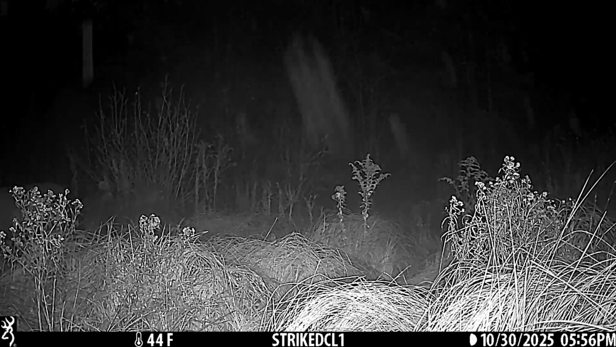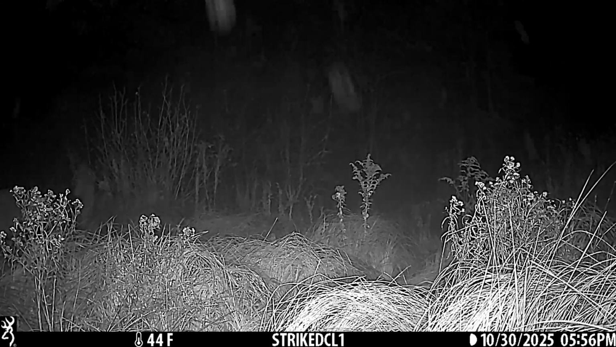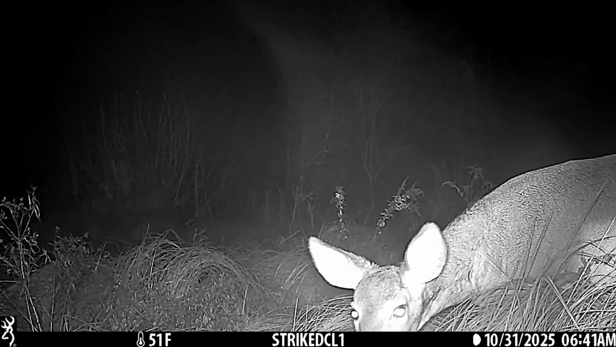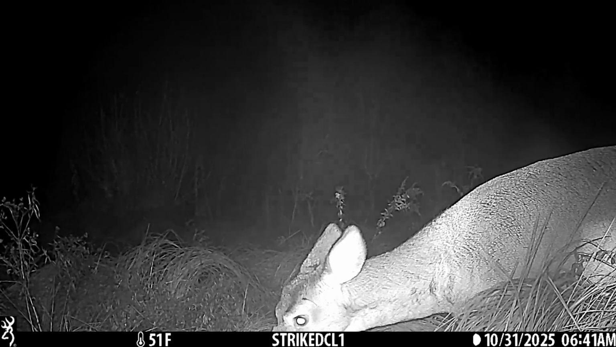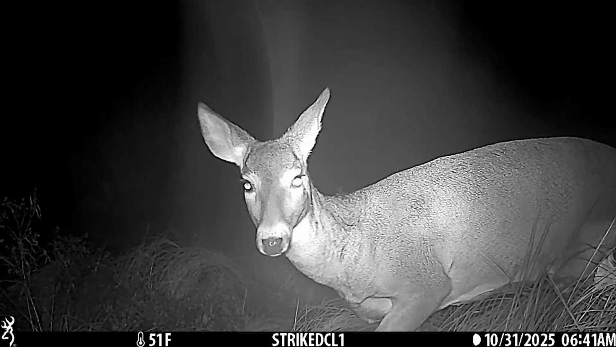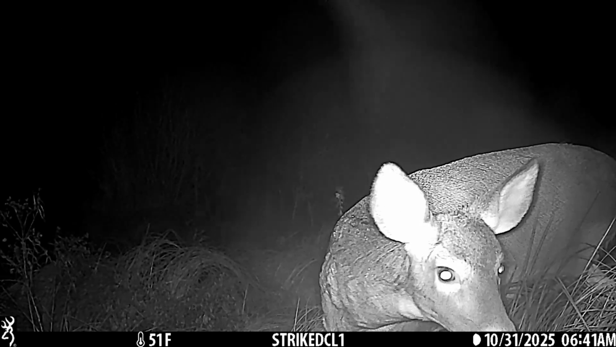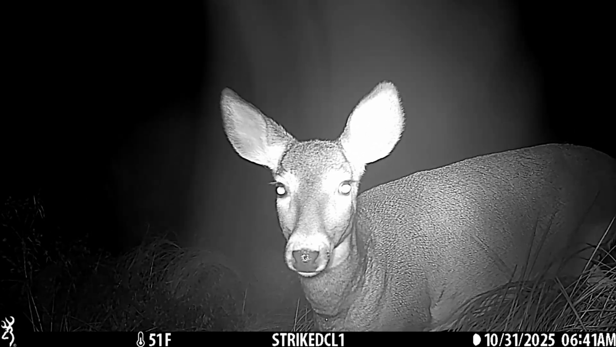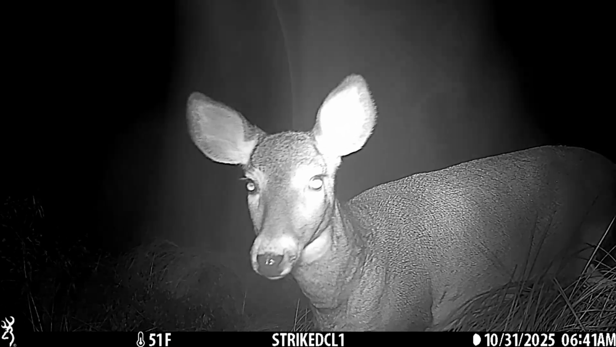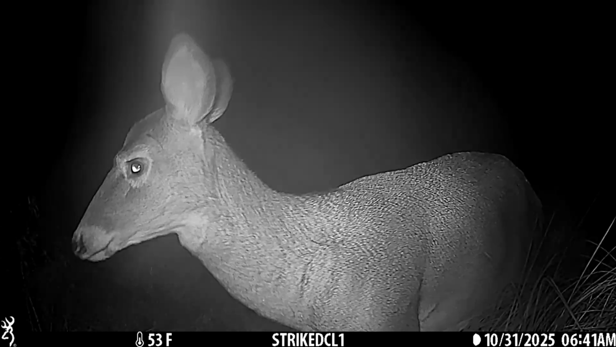So there was a grassy spot. It looked like there was all kinds of trampling on it, and I put this camera up, and I'm so glad I did because look at how close this doe gets. I almost want to whisper because I feel like she can hear me. She's so close. She gets so close to the camera, you can see her eyelashes, you can see her pupils, you can see her fur, how densely packed her fur is. This is a really special shot right here, and I adore it.